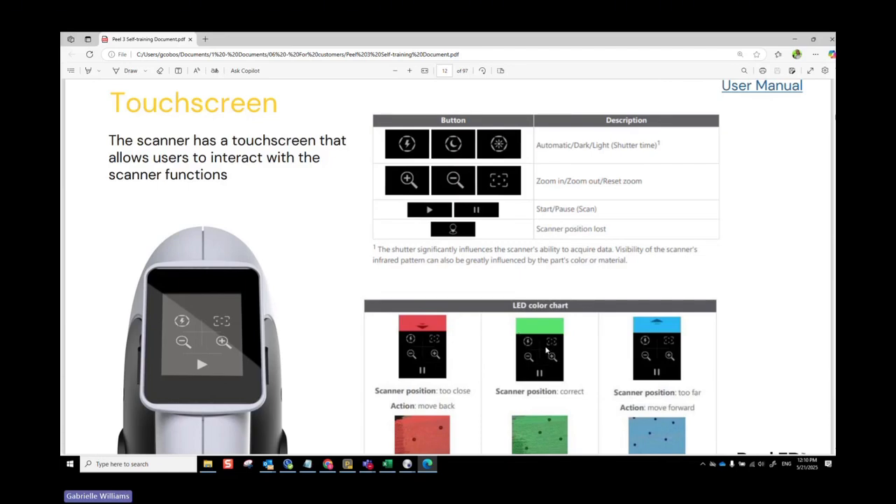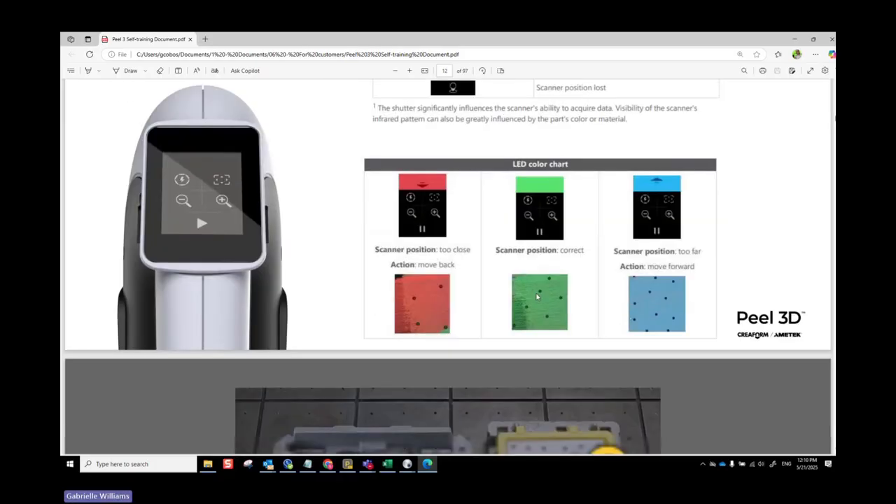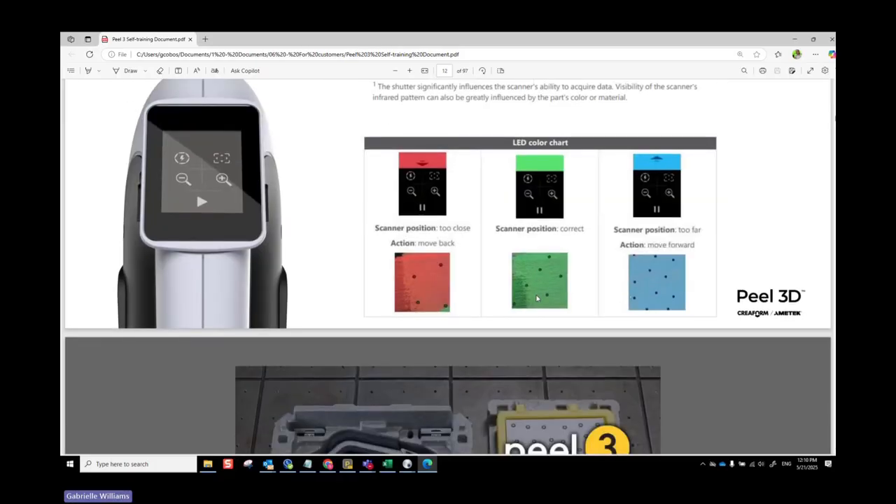Green means you're at the right distance between the scanner and the part, and blue means you're a little bit too far. If you do go too far or too close, at some point, there is a chance that you will have the scanner start vibrating. And that's the scanner letting you know that maybe you need to step back a little bit, for fear that you're not going to be able to see the scan part for a few more seconds until you go back to the green zone.